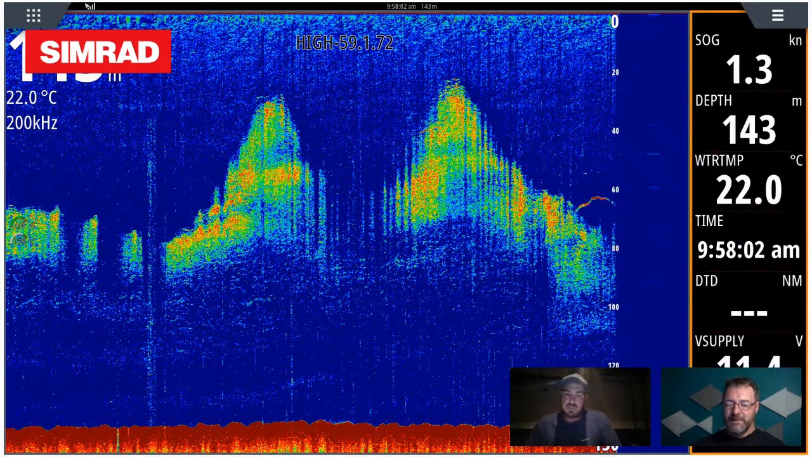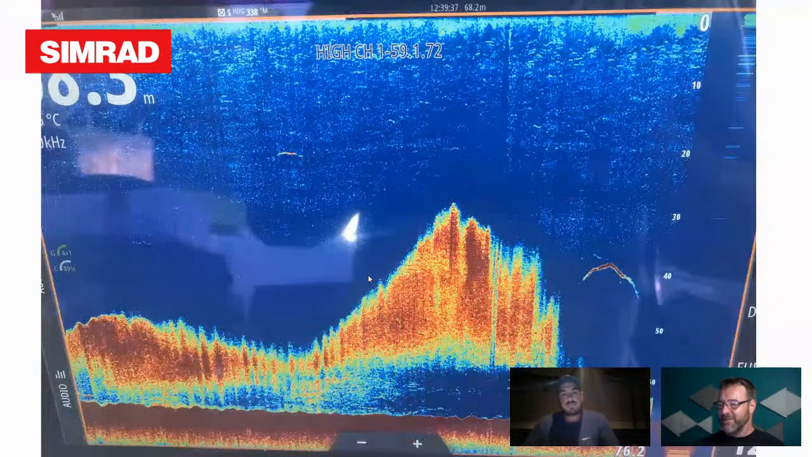That's pretty much a textbook. You go, oh, there's the bait getting harassed. Do a U-turn, come back over it, and you go, oh, that's why it's getting harassed, and then try and catch it. And again, you didn't need to see that marlin mark up to know it was going to be worth having a fish at that particular spot.